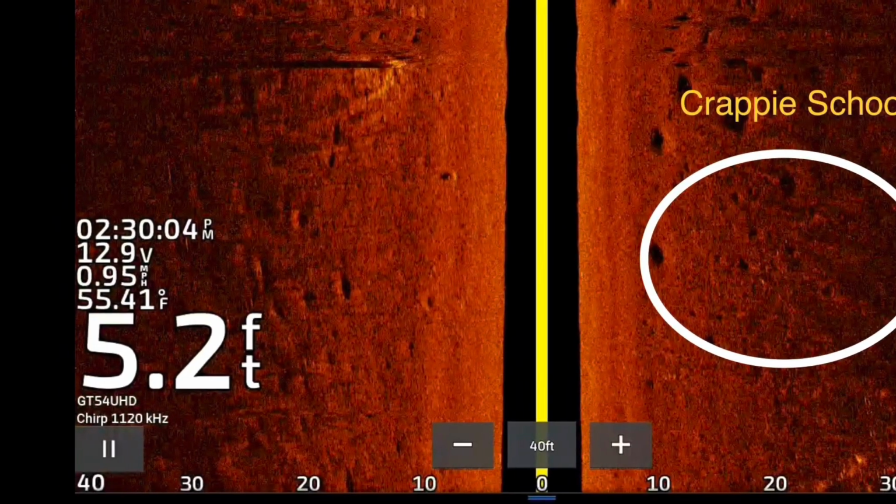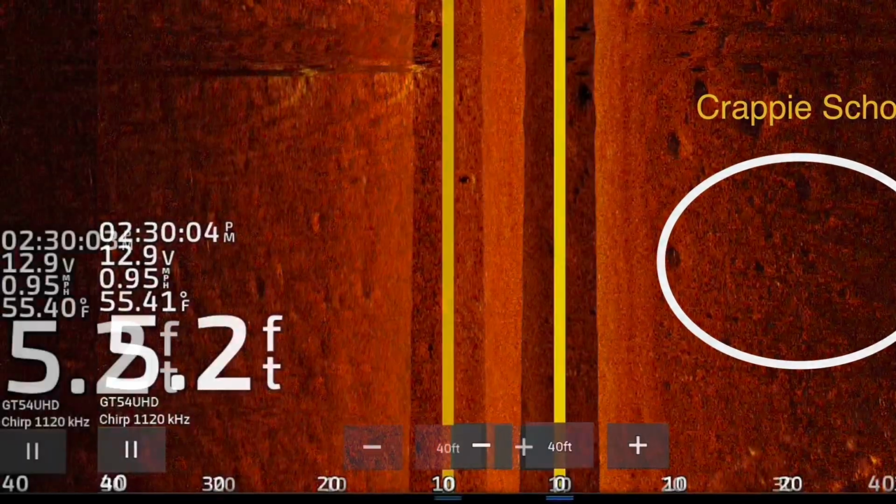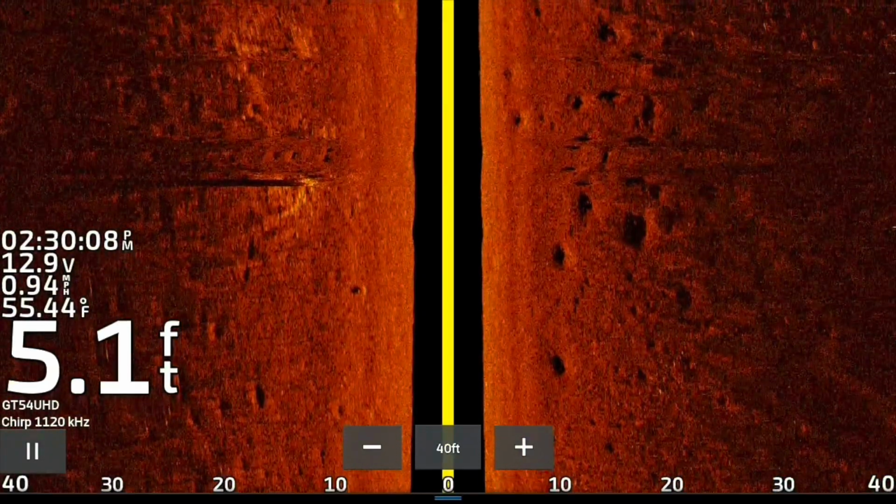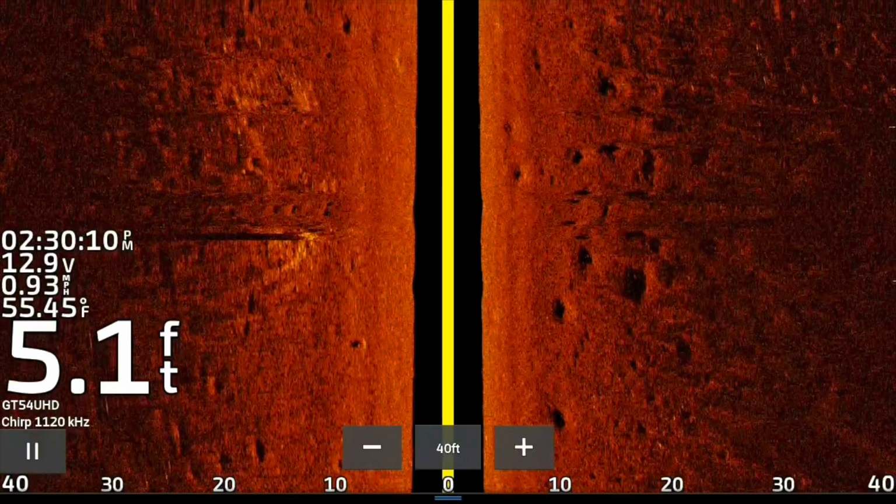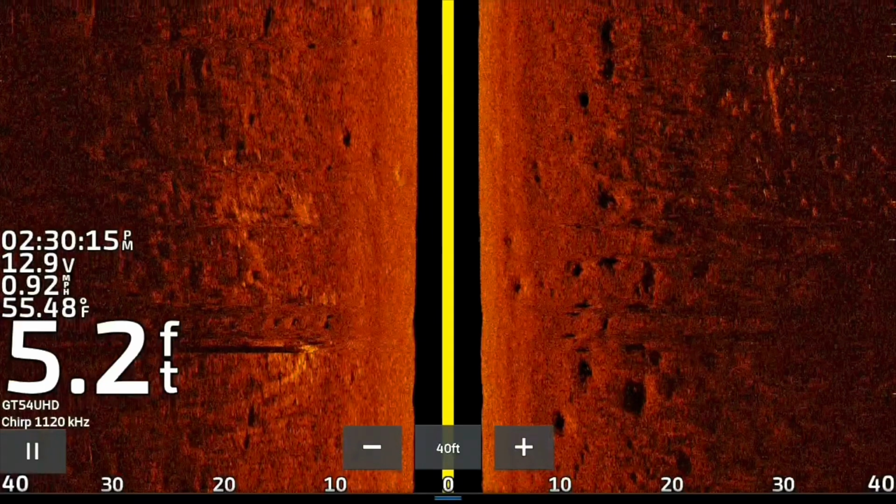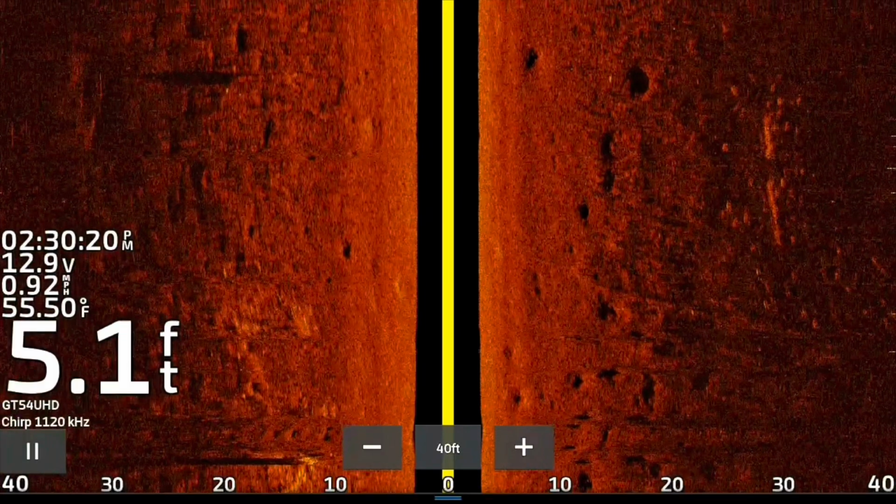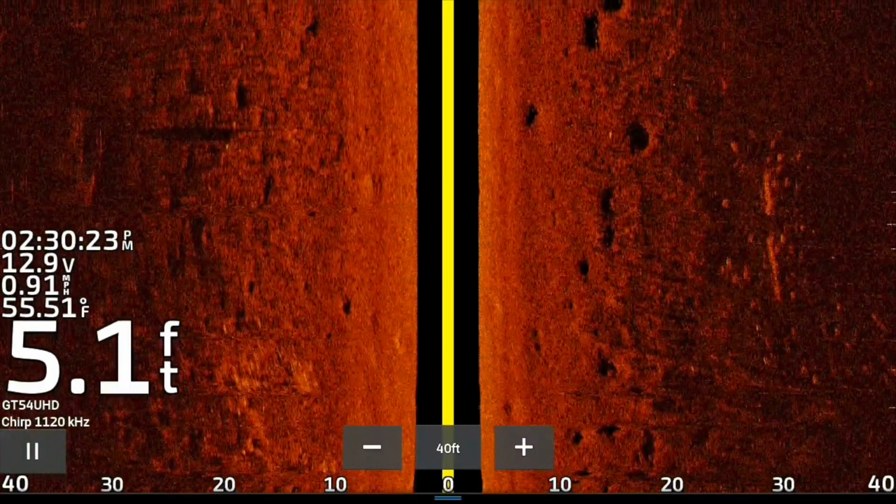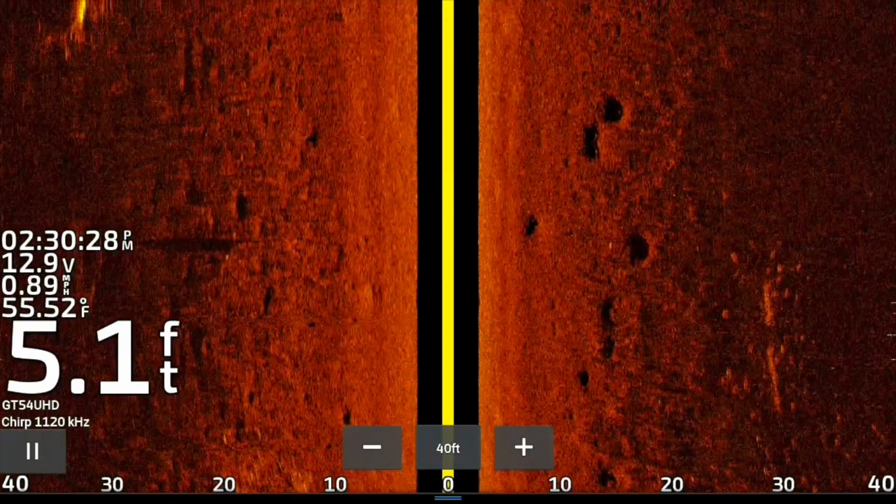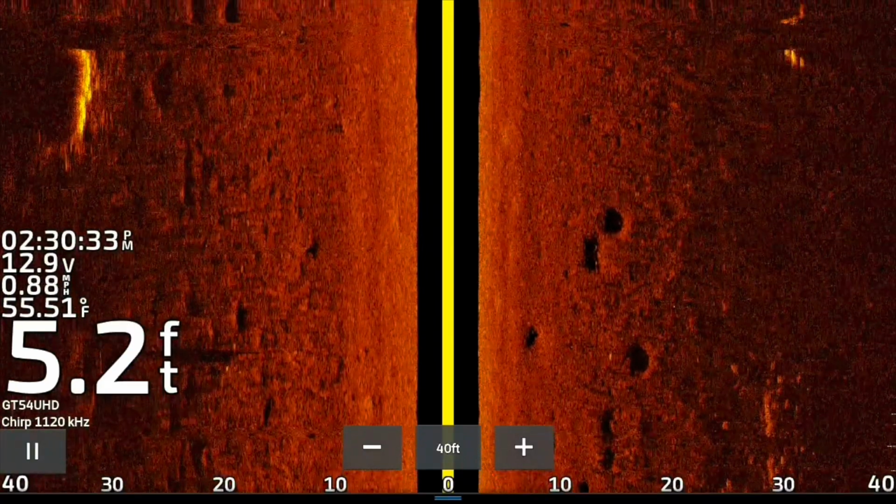But pay attention to these little tiny tic tacs that I have circled here. That's a little small school of crappie, not very big, but not every one of them's going to be big. When you see those, they're hard to see. I mean, let's be honest, that was a hard to see little school of crappie. You really got to look for it. But when you learn to see these things, we can just learn from them, and then the next time we see something very similar, you go, hey, those are crappie, so we'll know that.